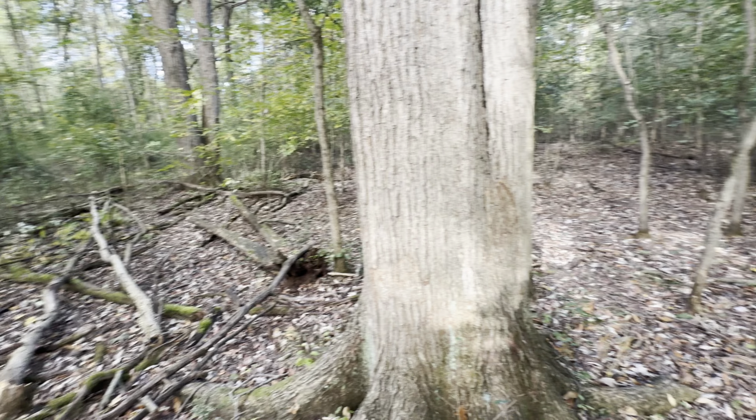Next picture is another doe. Looks to be a doe again. Pretty big doe. Oh, there's a buck. Looks like it might be the same little 6-point. Yeah. Another doe.